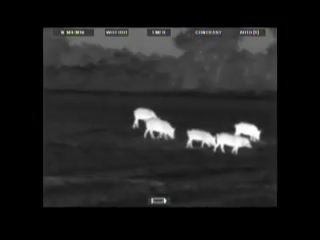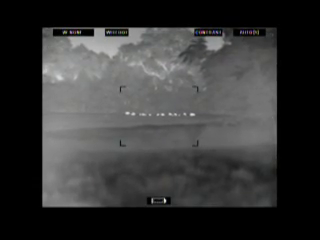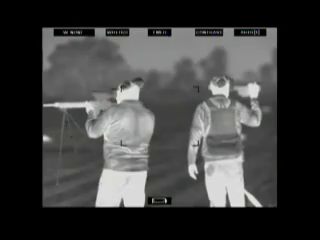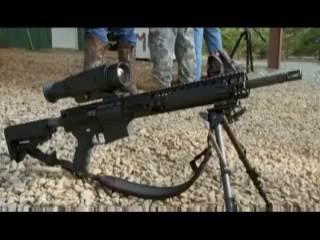3, 2, 1. Well, these boys down there in Georgia, just like us in Texas, they pretty much use every method necessary to exterminate these hogs. It's going to be a learning experience for me. I've never done any of the night hunting with the thermal and the night vision equipment. We're hunting with JAGER Pro, one of the best dudes there is in that field. And you know what? If you don't know how to do something, learn from the best.